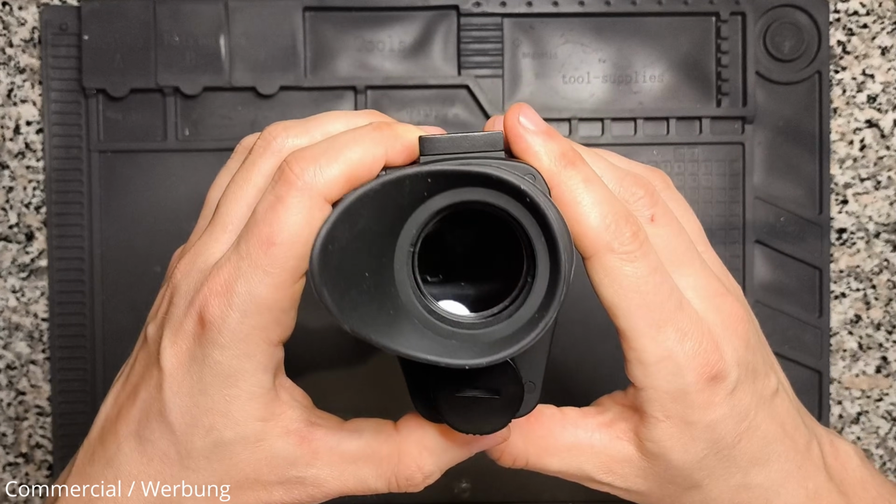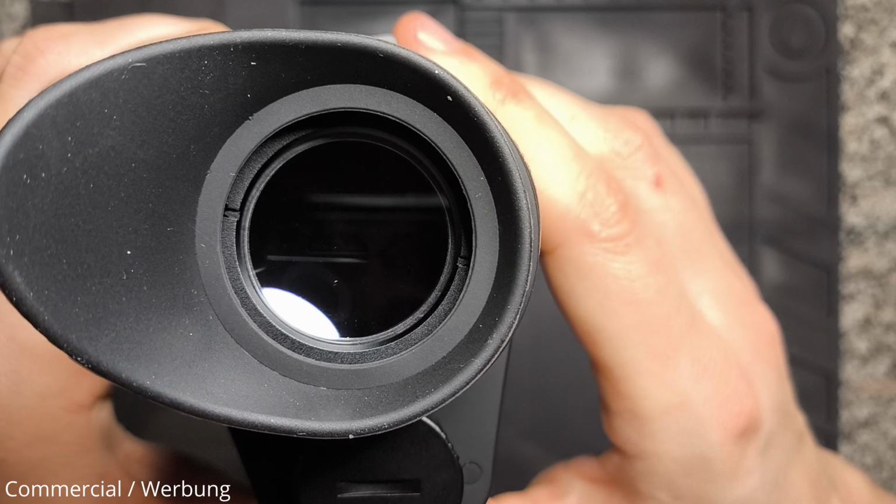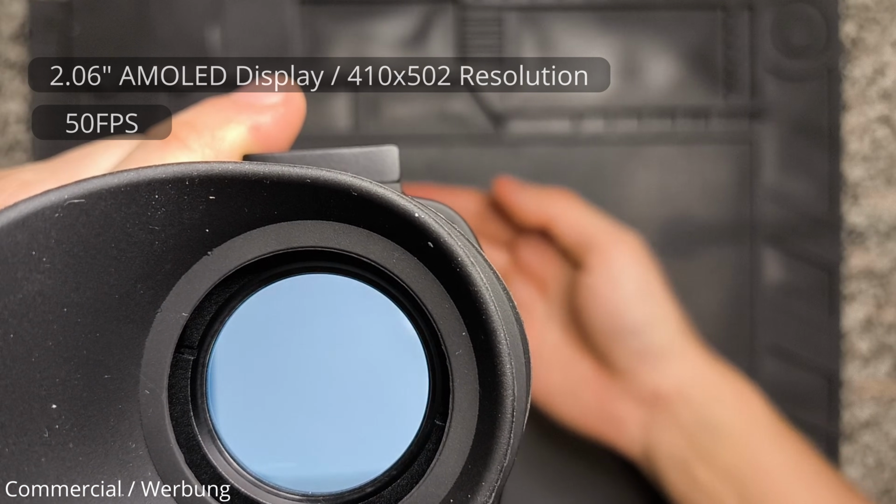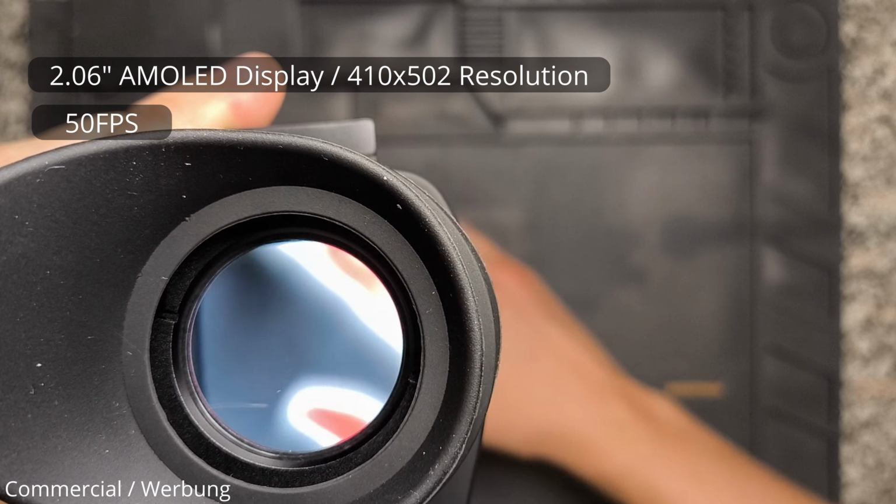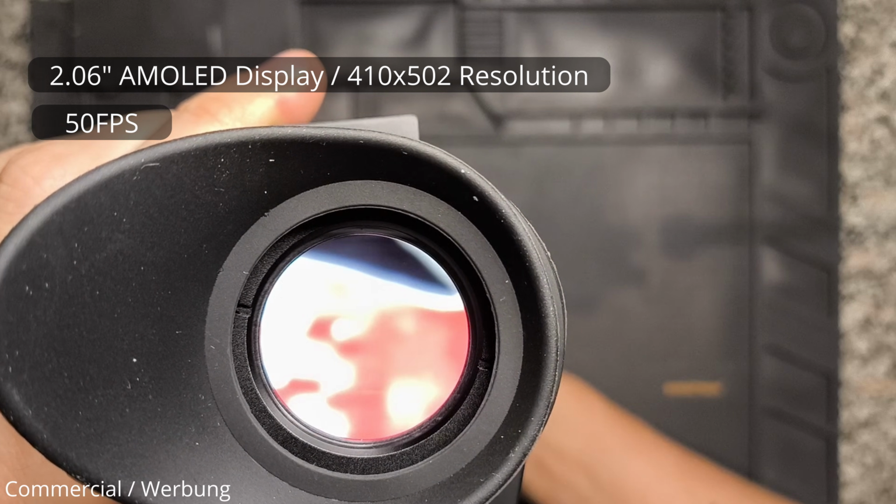Time to turn the Arctic on for the first time. I must say, I really like the AMOLED display they used here. Although the resolution of 410 x 502 pixels sounds to be very low compared to modern standards, you won't really notice because the screen is so close to your eye.